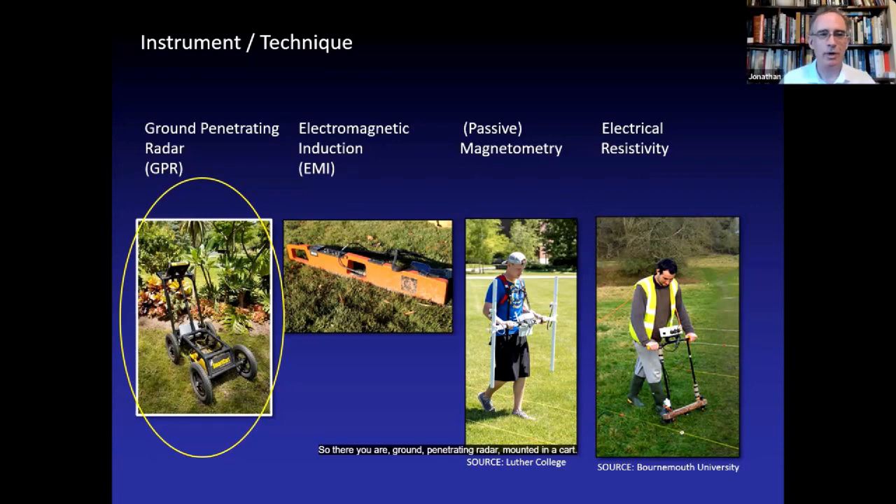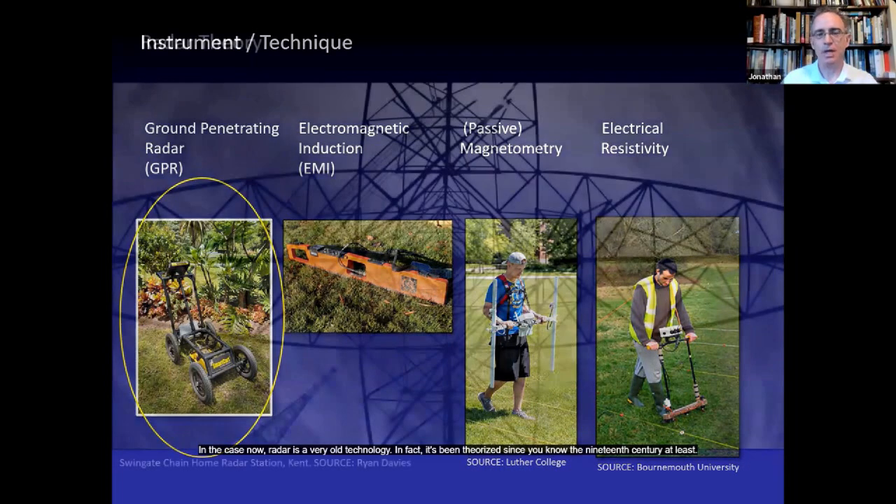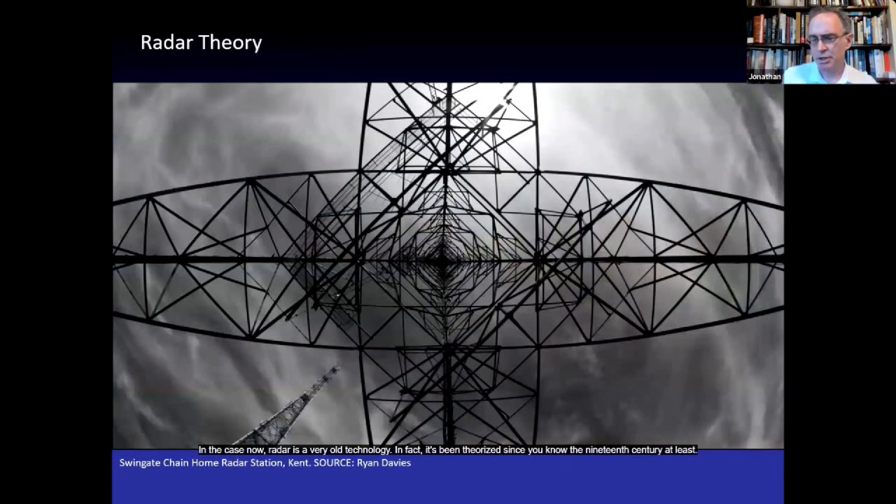So there you are, ground penetrating radar, mounted in a cart in this case. Now, radar is a very old technology. In fact, it's been theorized since, well, the 19th century at least, but in the early 20th century, there were experiments using radar waves, radio waves, basically, to measure, say, glacial ice thickness. And then, of course, by the 1930s, militaries began adopting it.